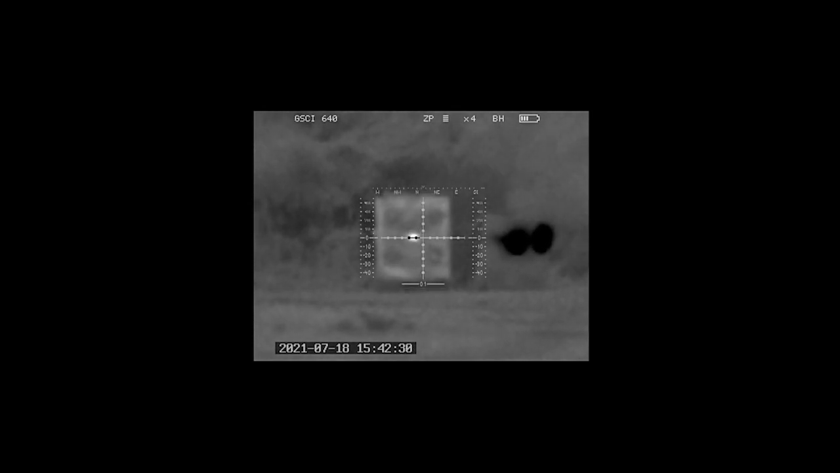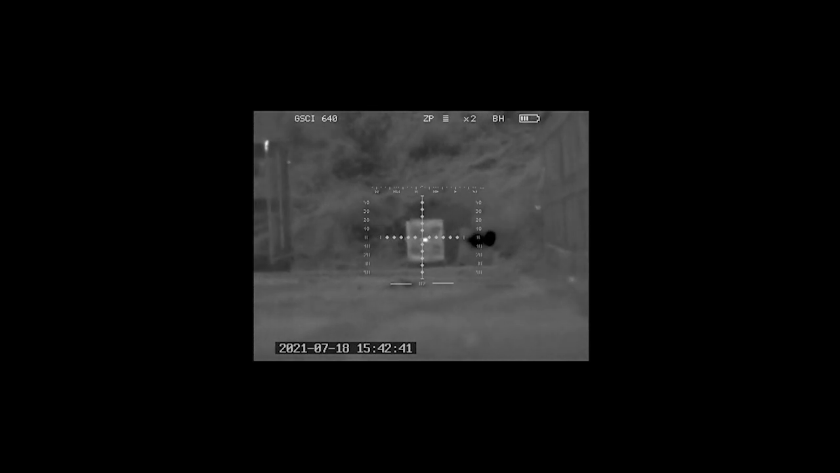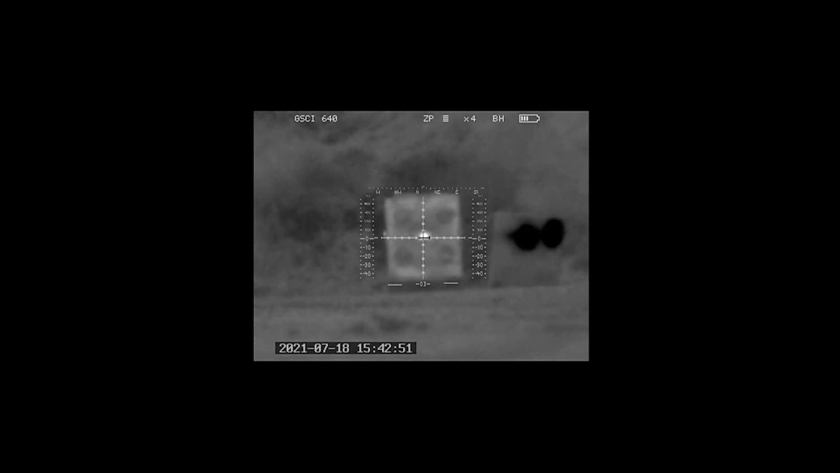I'm going to have a quick look at thermal blooming, which isn't looking that great to me from here, but we'll have a look at it in a second. Love how it zooms out when I fire.